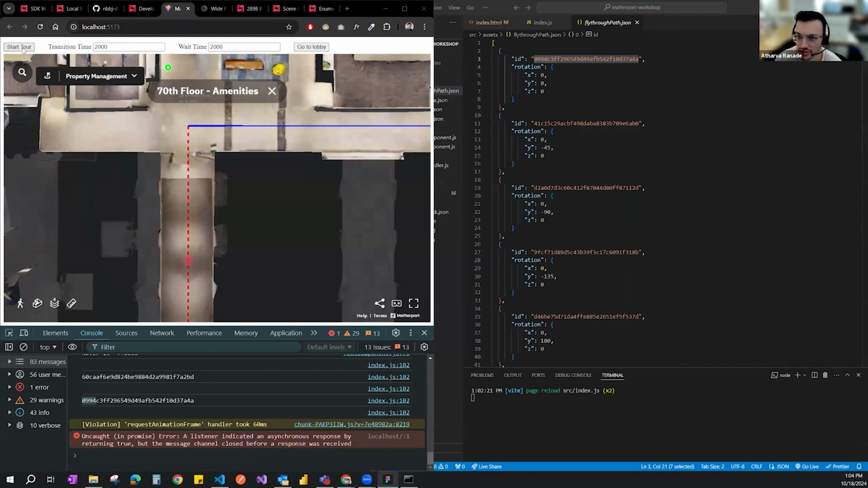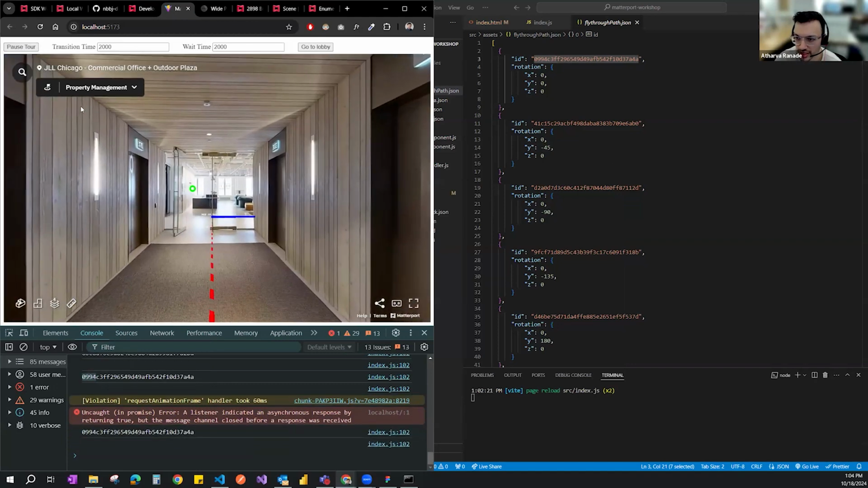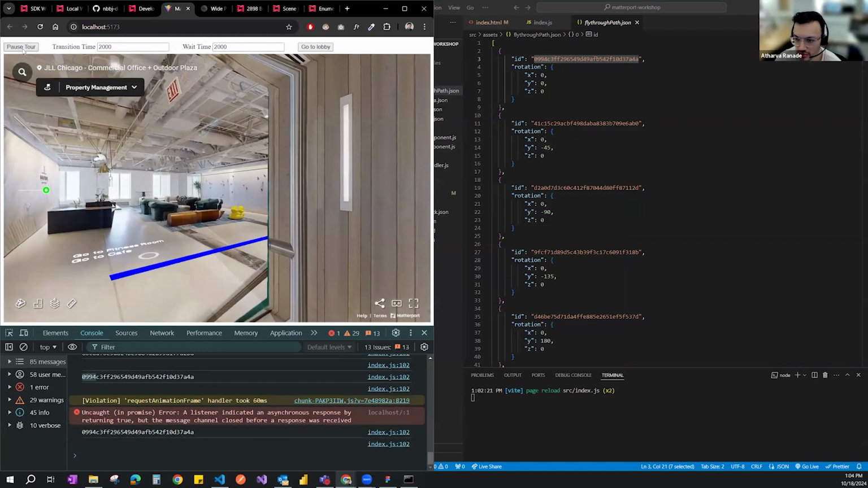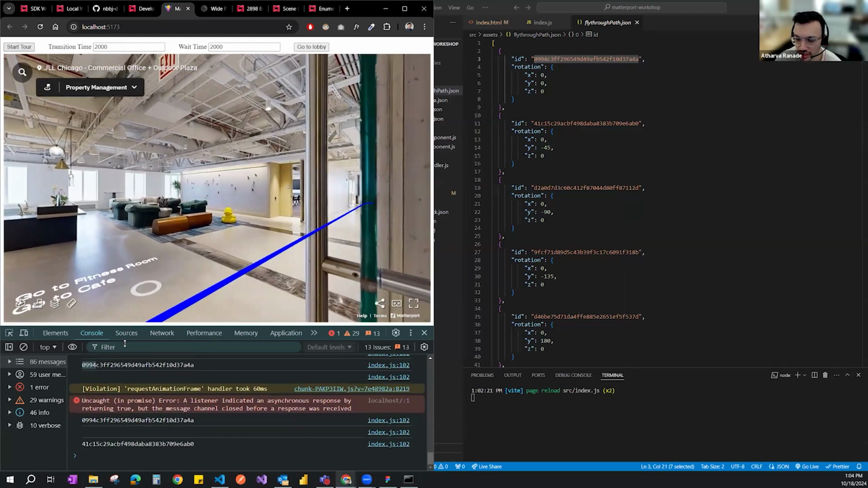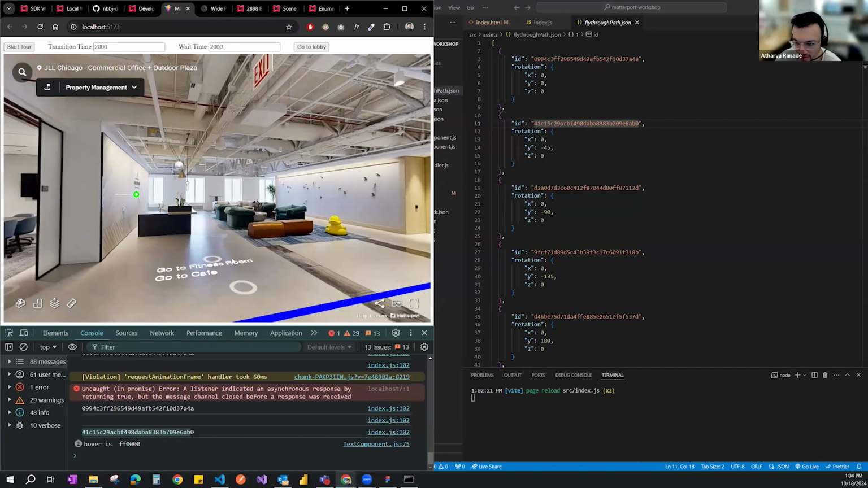And then if I do start tour, it will go from one to the next here. So now at this one, I'm pausing again. I'm getting the sweep ID for that, which is 41C1. But then I'm looking at an angle specifically and not dead-on straight.